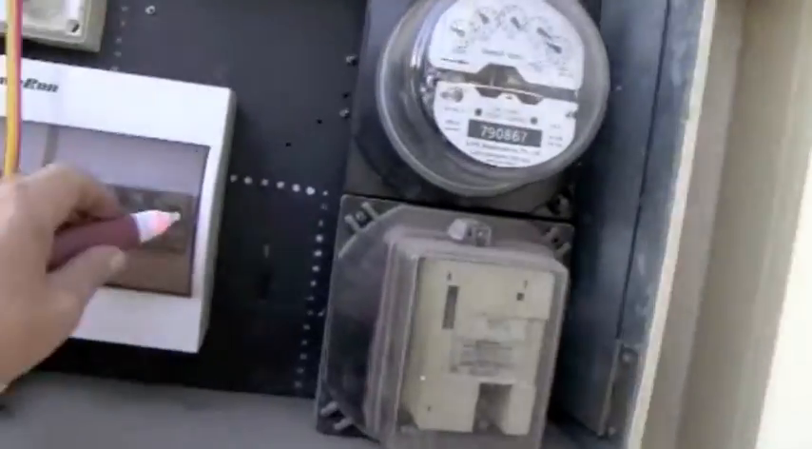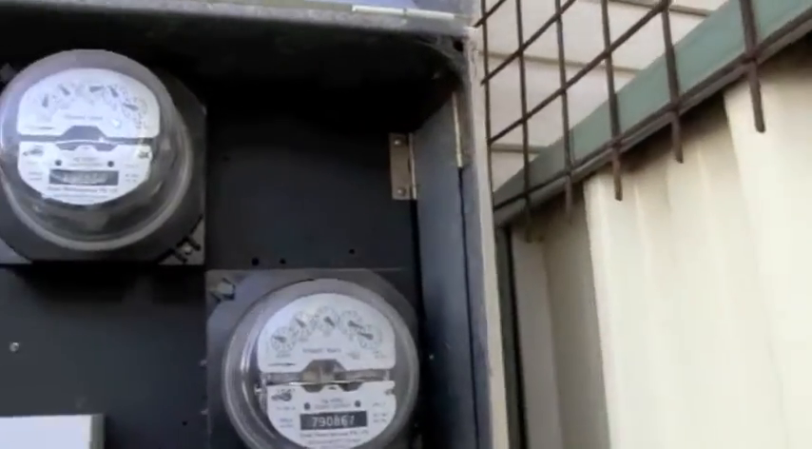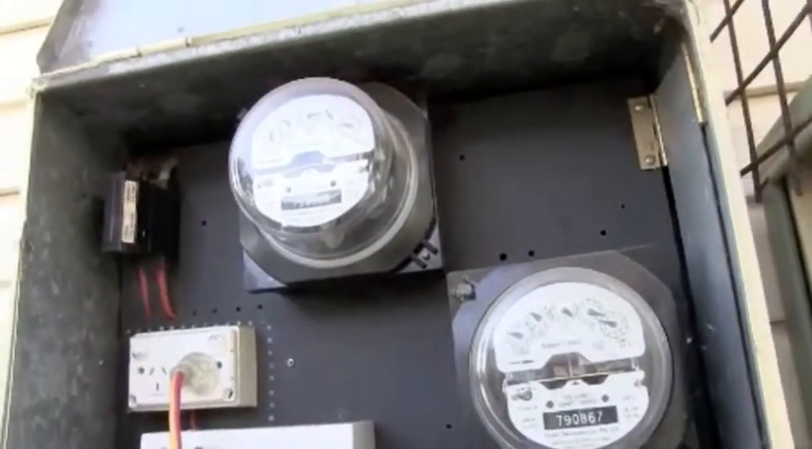Electrical meter board fitted to this southern side of the building. Plastic fuses, there is a leakage or safety switch that has been installed. There's no sign indicating any previous termite treatment to the property. Had termite treatment been carried out, there should have been a durable sign indicating what was done, when was done, and by whom. Located the electrical meter board.